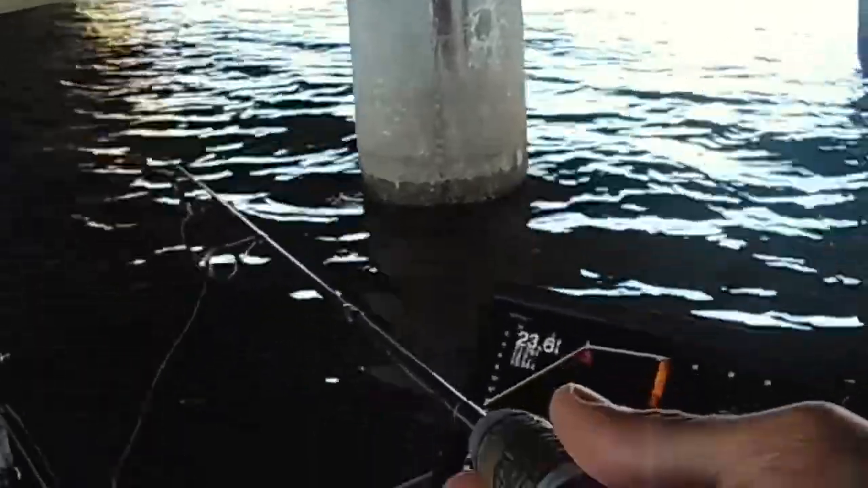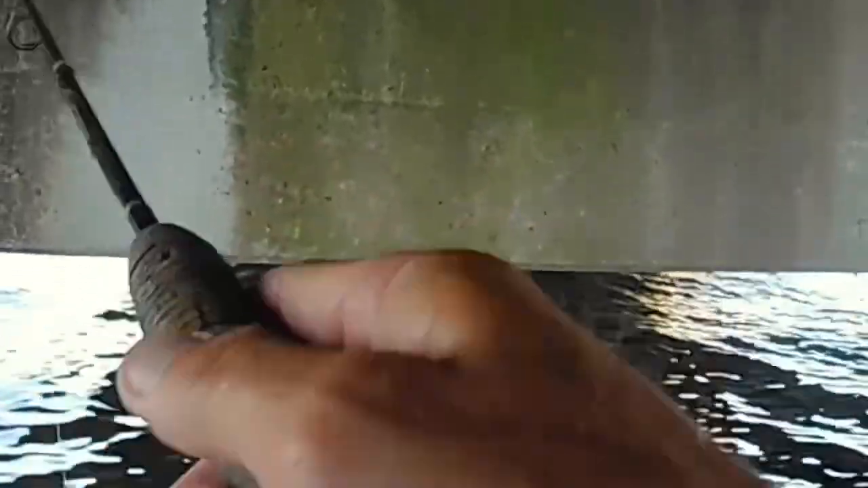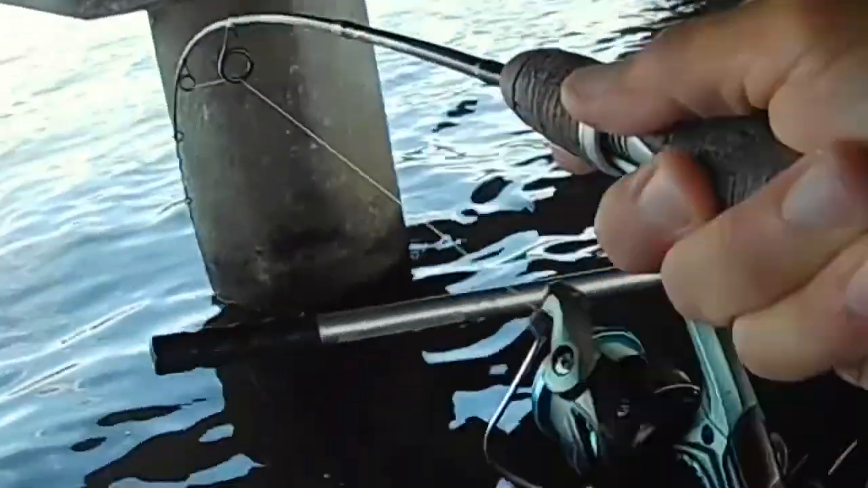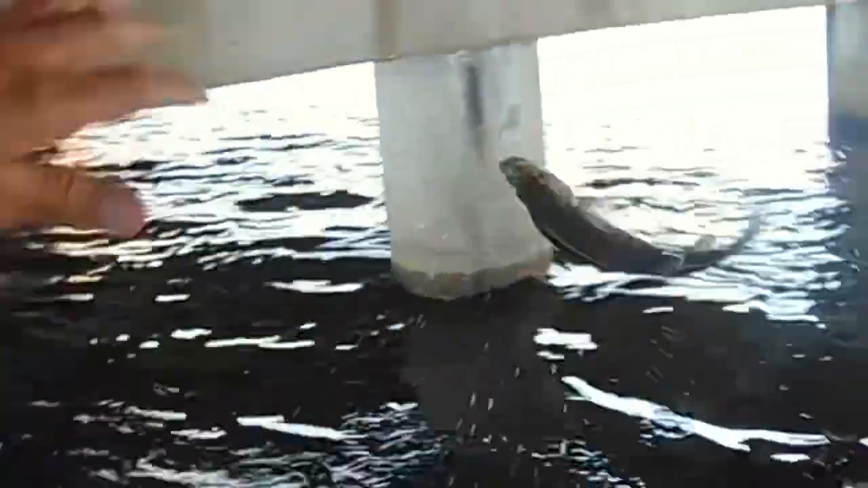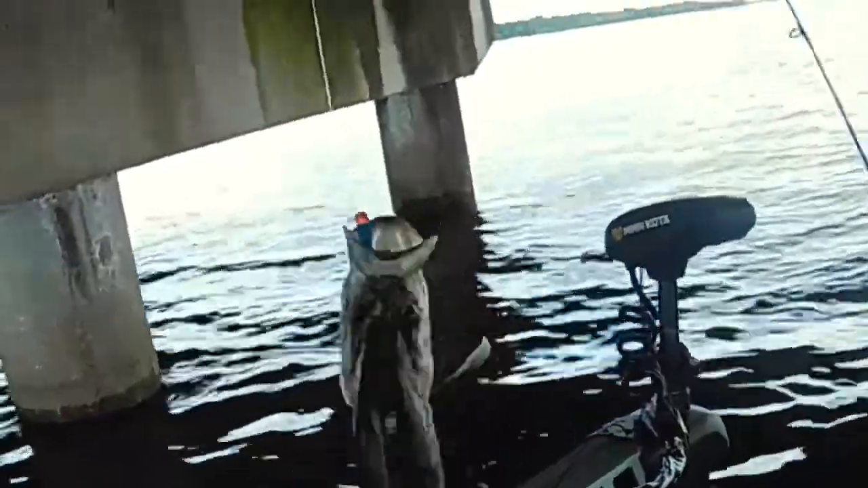I knew there'd be a couple good ones in there. There's another one. Golly, boy, that knocked the fire out of it. That's another good one too. Come here, you. Come here. Hey, another good one. Look at that one. Another good keeper.